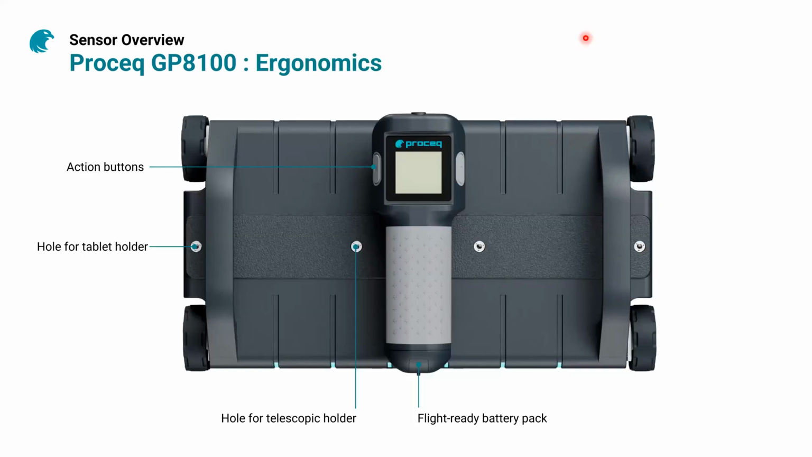Let's talk a bit about the ergonomics. So what you see over here is a top view of the GP8100. And you can see that in the middle, you have this nice handle. That's actually the main handle. And on the back of it, you have the flight-ready battery pack, which uses standard AA batteries.